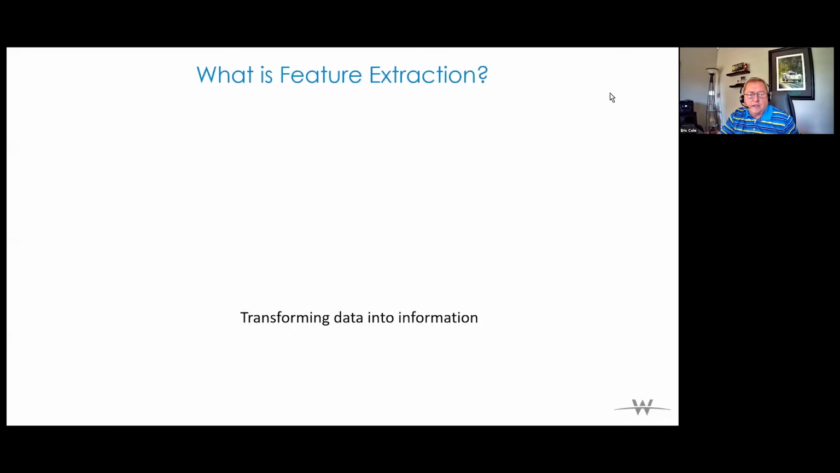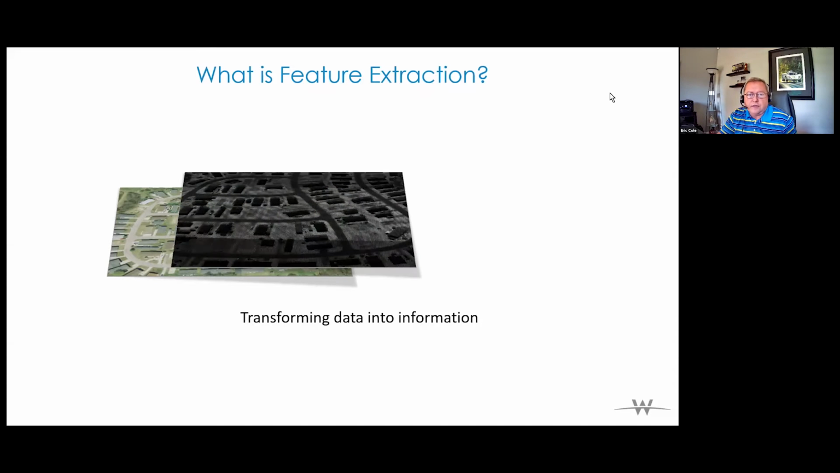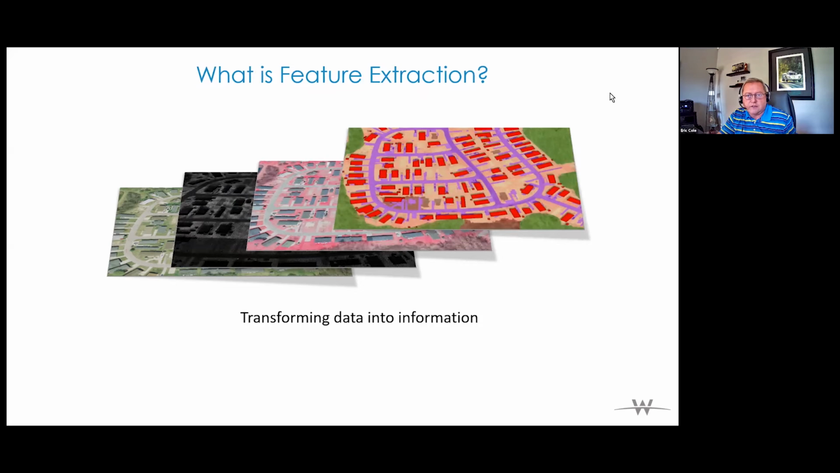So what is feature extraction? Basically using different types of data to extract information from that. Simply put, feature extraction is the process of converting different types of data into information. The process of feature extraction involves a crucial step called segmentation, and everything that we do is based off of that segmentation.